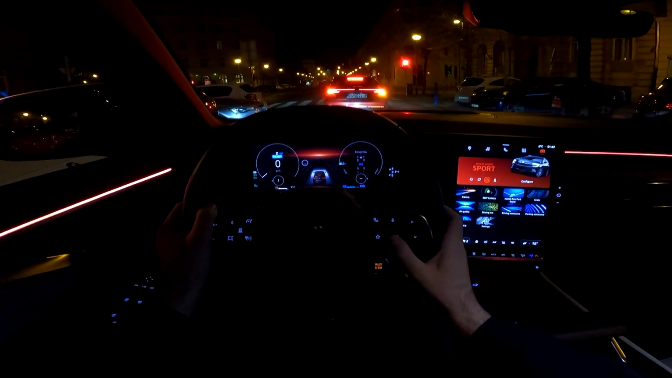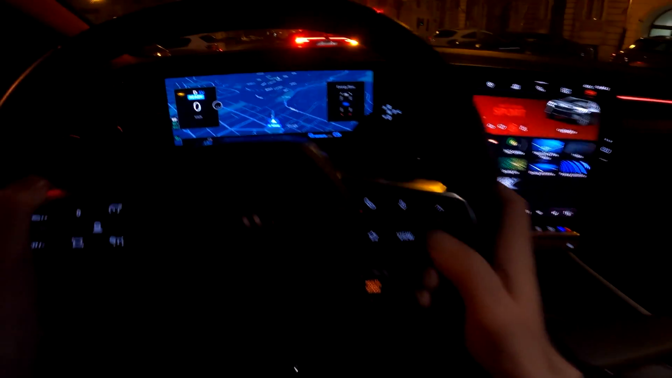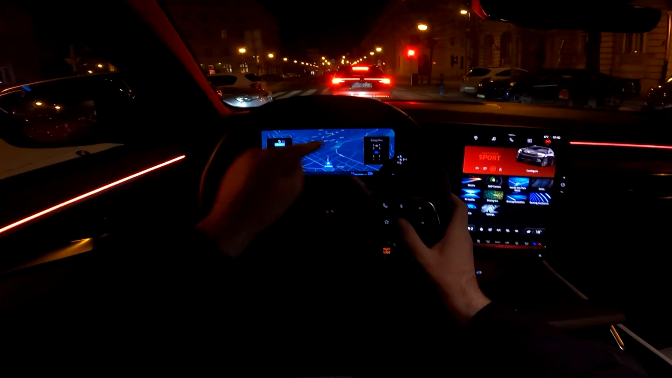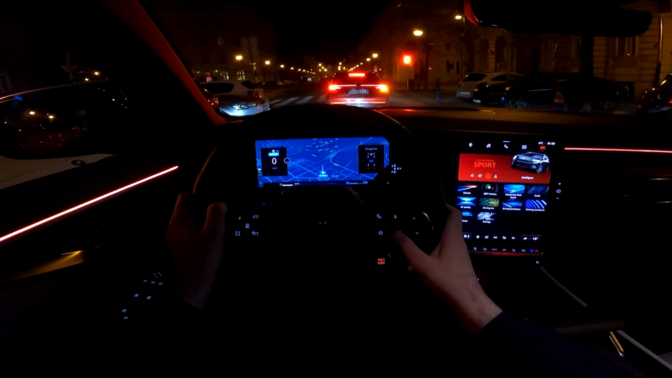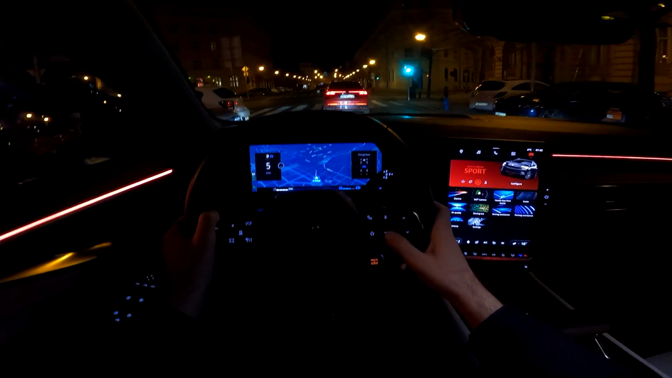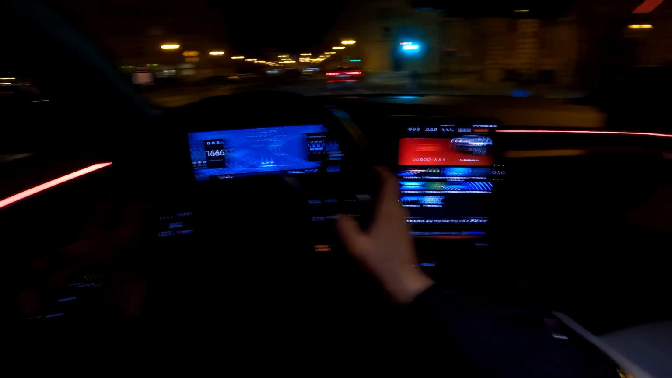You can change the view of the digital cockpit by pressing the view button here. You see the navigation, the map view, which is very useful, especially on road trips, in unknown cities.